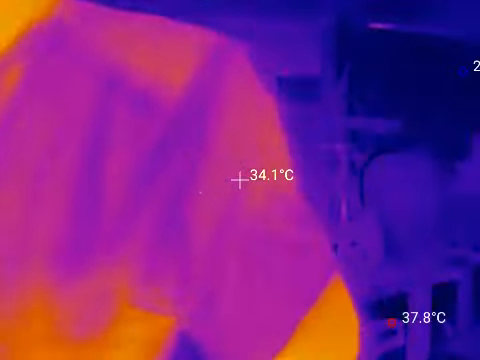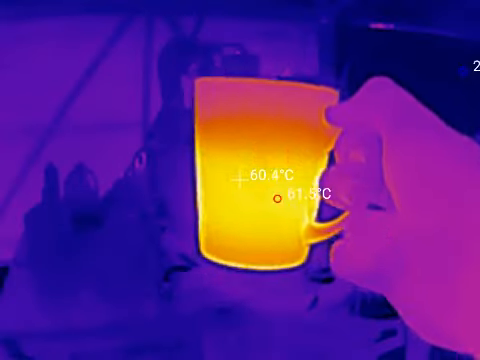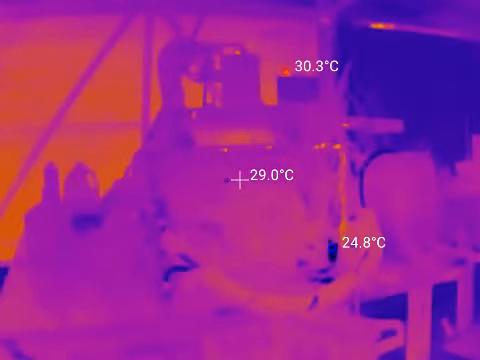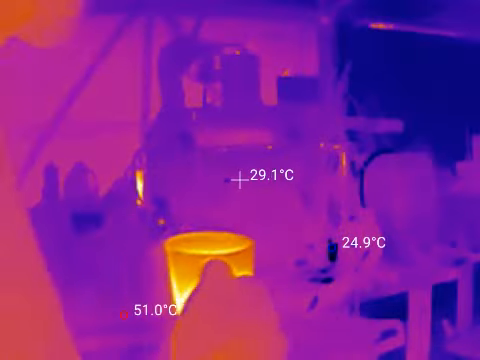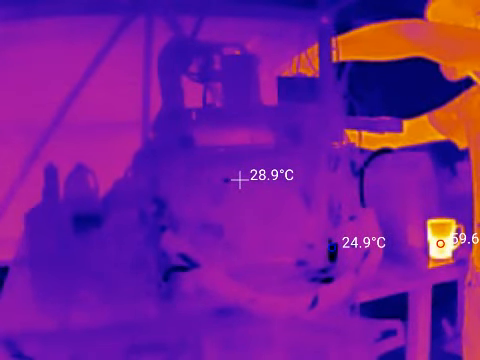So there's me. I recorded an audio track for this when I was filming it, there's my coffee, but then I found out that it doesn't actually record the audio, only the video, which is not great. So the three temperatures you see on the screen are the one in the center on the crosshairs, and then the highest and the lowest.